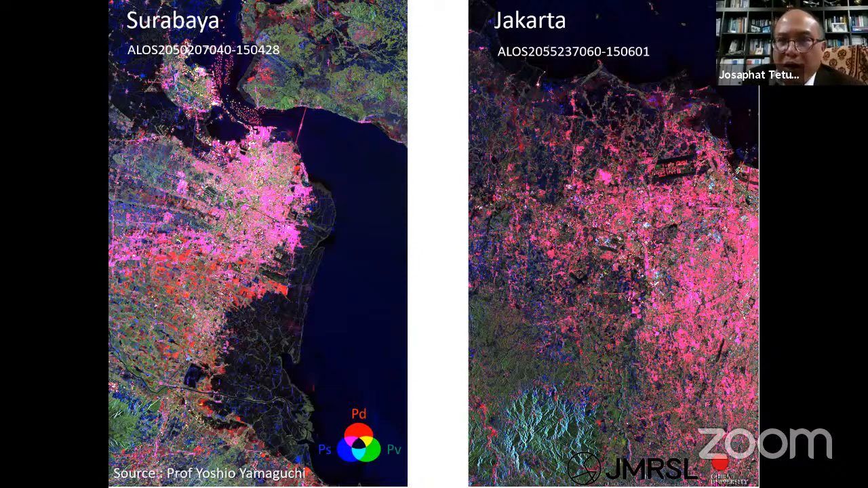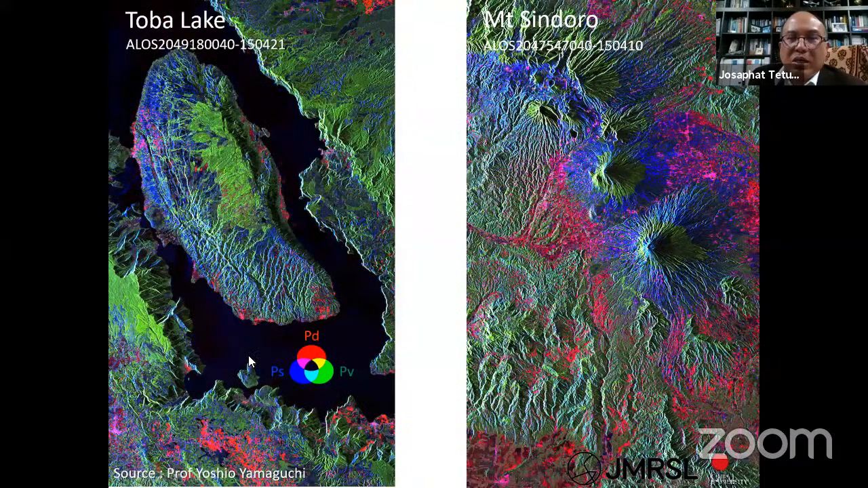Another one is in Lake Toba. Yes, it is very beautiful. I think you can employ this polarimetric SAR to derive the information, and then you can employ it to make a map. Comparing with optical sensors, I think the delineation is easier.